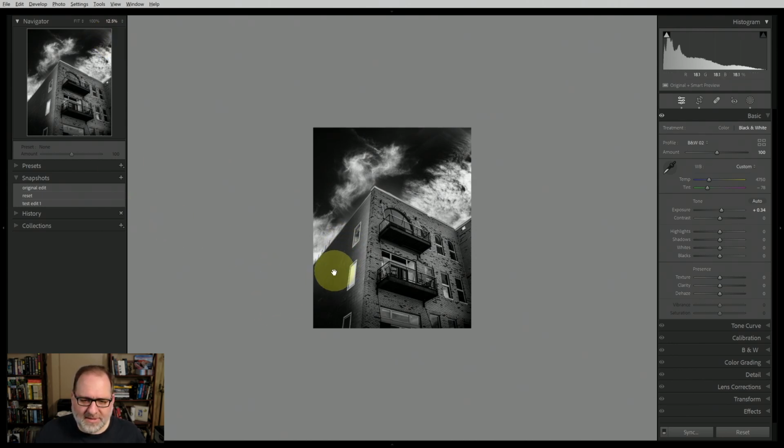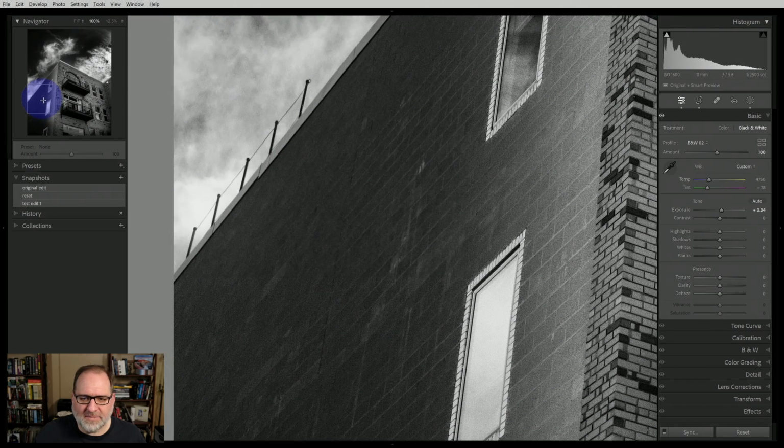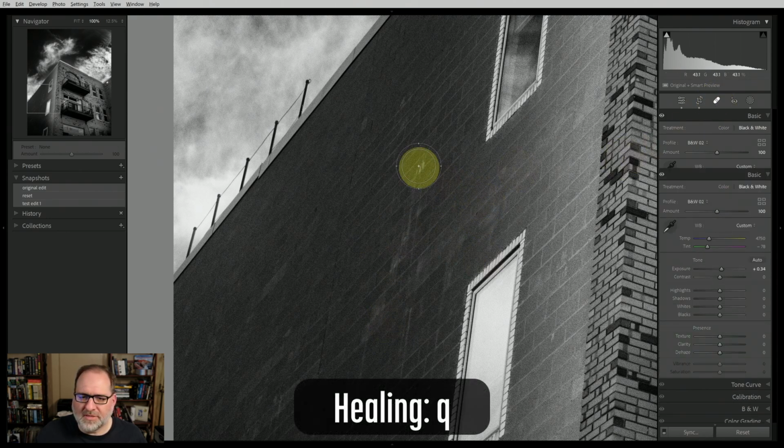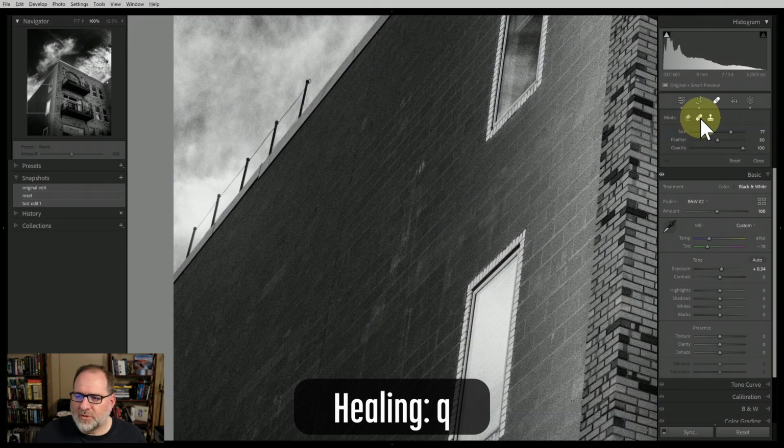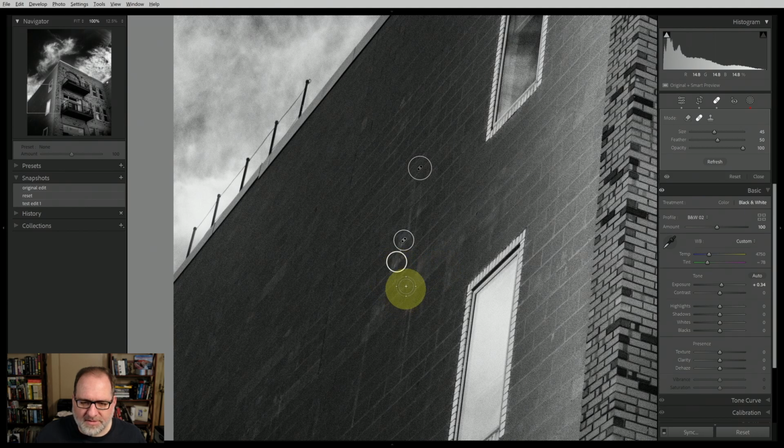Although, you know, these marks on the side of the building are a little bit distracting. So let's go in and make some little adjustments there. I like to sometimes use the healing brush to deal with things that are distracting. Now, I'm not going to get rid of all of this, but maybe just deal with the brightest spots. So I could use healing, or I could use the content aware. Let's just try healing for now and see what that does. So I'm going to make a very small circle, and I'm just going to highlight that area, and I might just do a couple more just to kind of address some of these distractions.